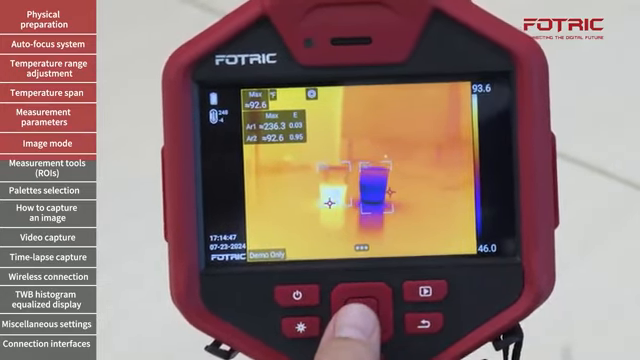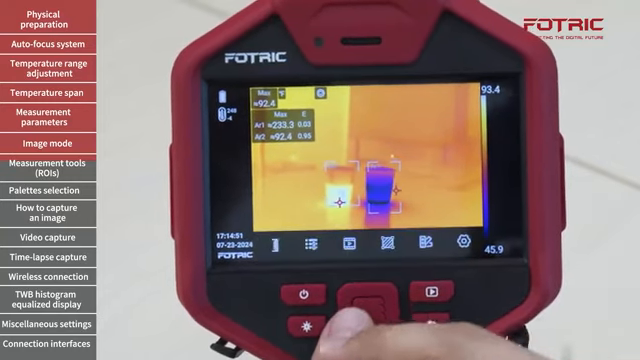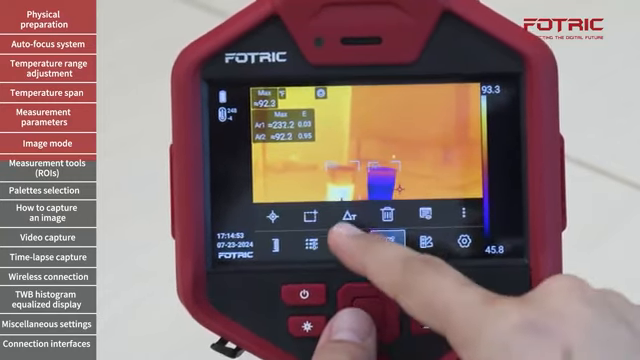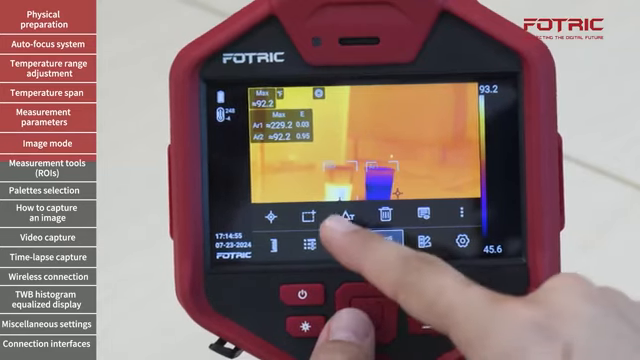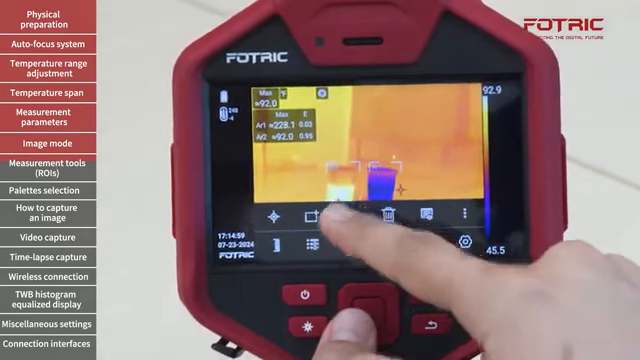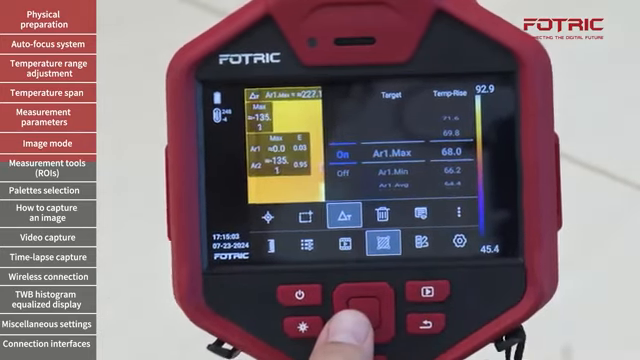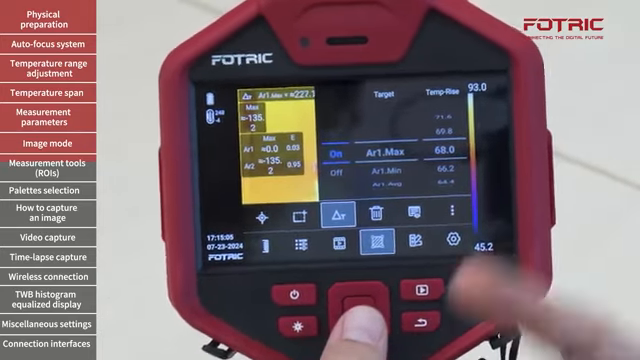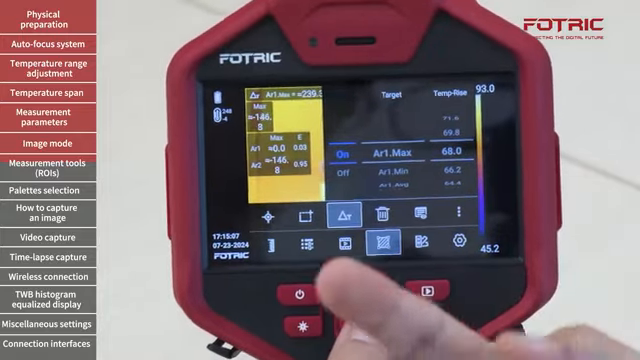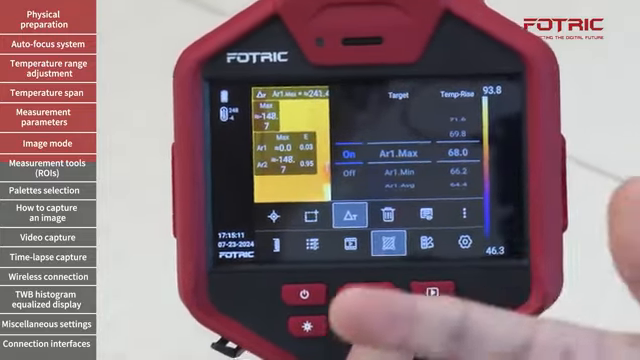Having two objects on the screen is a common practice for many types of thermography. I can use those two components to do a delta T. To activate a delta T or temperature rise, I will hit the third icon. I will turn it on. And the way you can do that is that you don't have to compare two components, but you can compare multiple components to one, many to one.